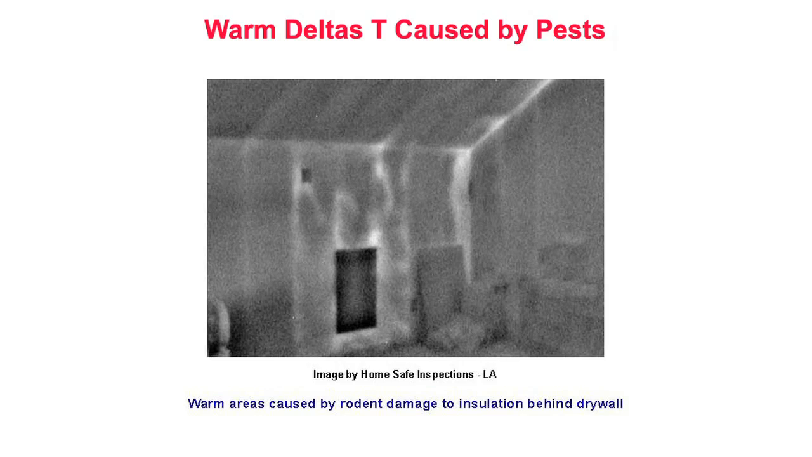At the time of the inspection, the attic space behind the knee wall was warmer than the living space. The irregular warm thermal patterns shown in white are caused by displaced and missing insulation where mice have created tunnels through the insulation. Similar thermal patterns may also be associated with larger rodents such as rats and squirrels.